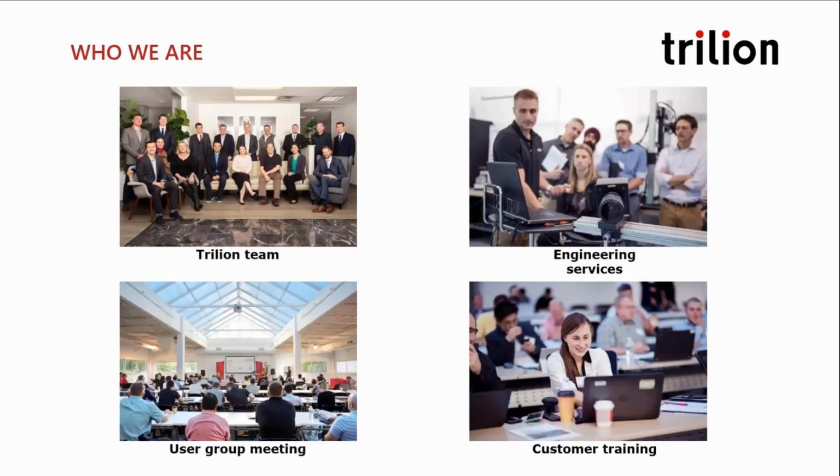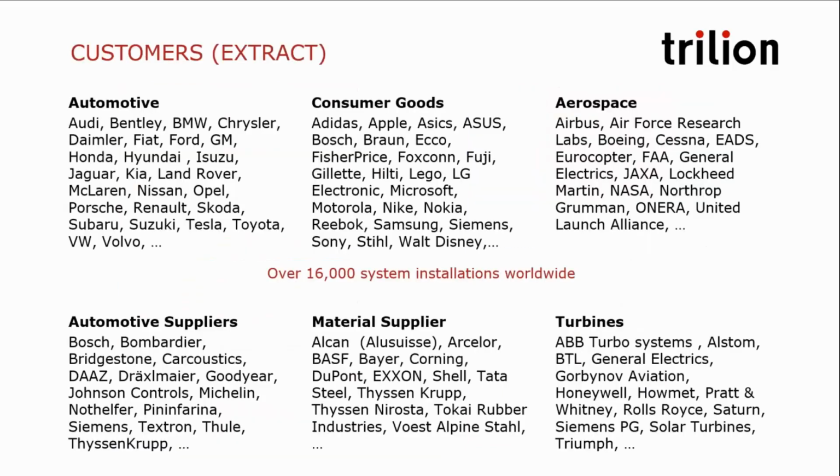Trilion is an American engineering firm that's been in business for the last 22 years. We specialize in the development of optical 3D measurement and analysis tools and helping our customers with application development, consulting services, and turnkey system deployment. We have a large market presence, as you can see, across industries, with over 600 systems deployed in North America alone.